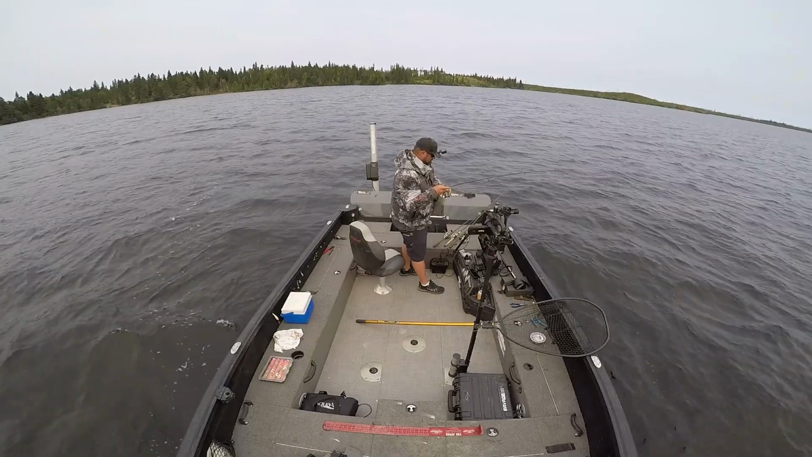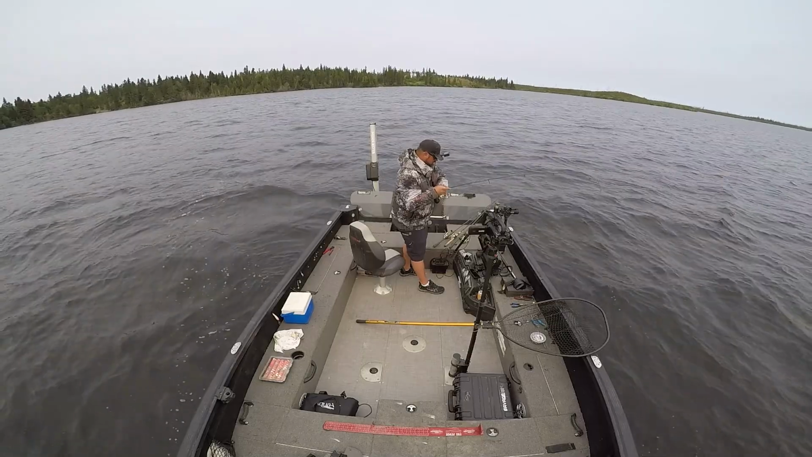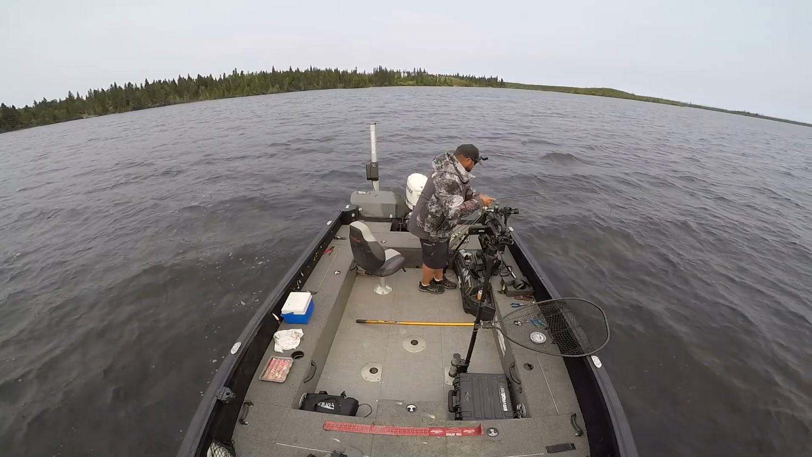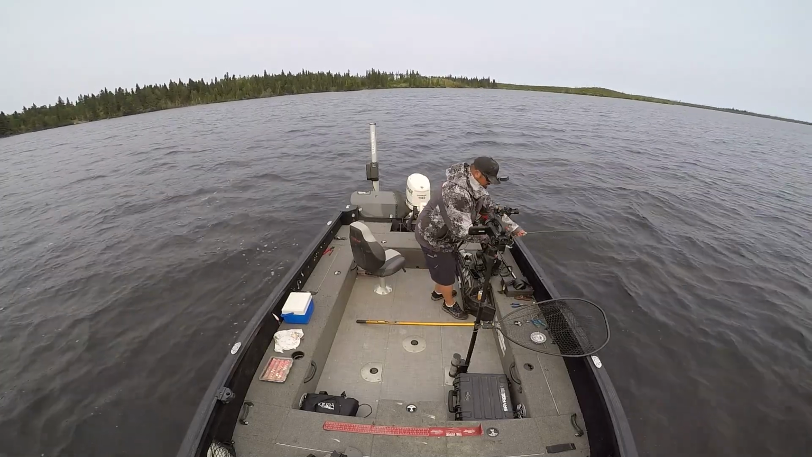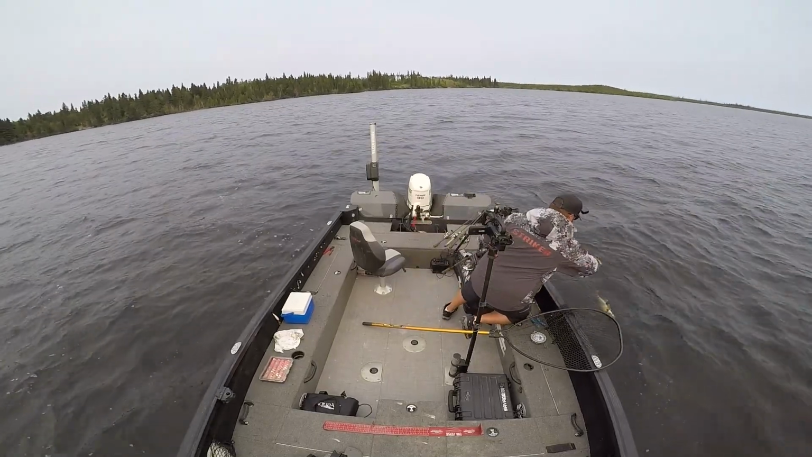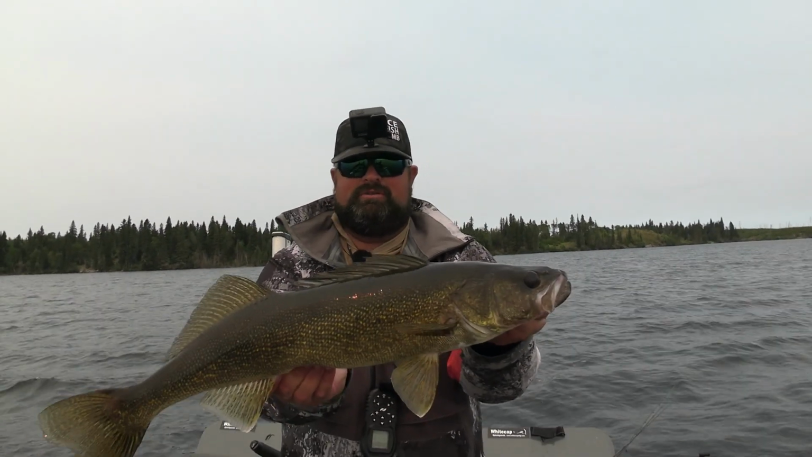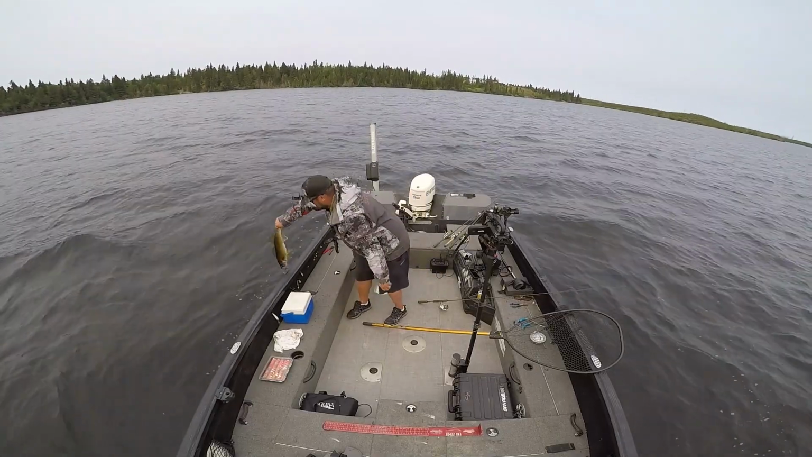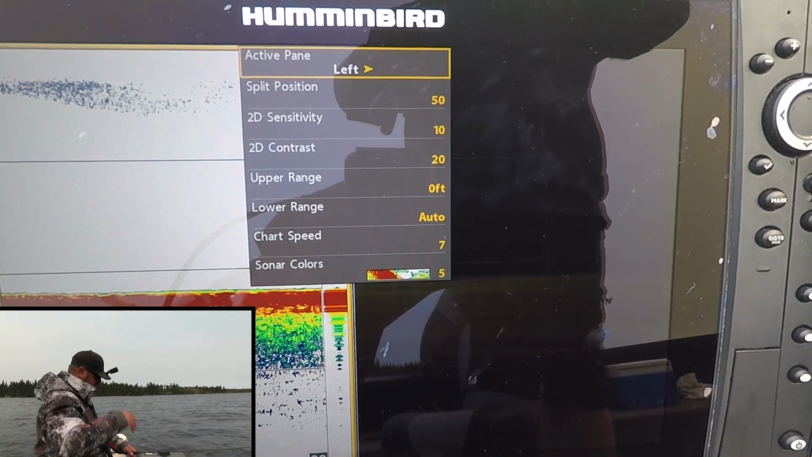This is awesome. We are on nice fish right now. Beautiful. Just another quality fish. It's so insane. 24, 25 inches. Yeah, it's just as big as the last fish. Slamming, probably 24-ish. Okay, let's try the settings again here.